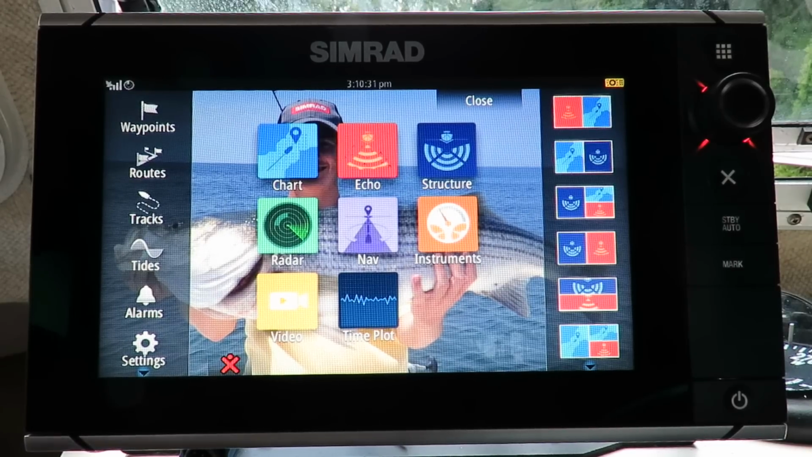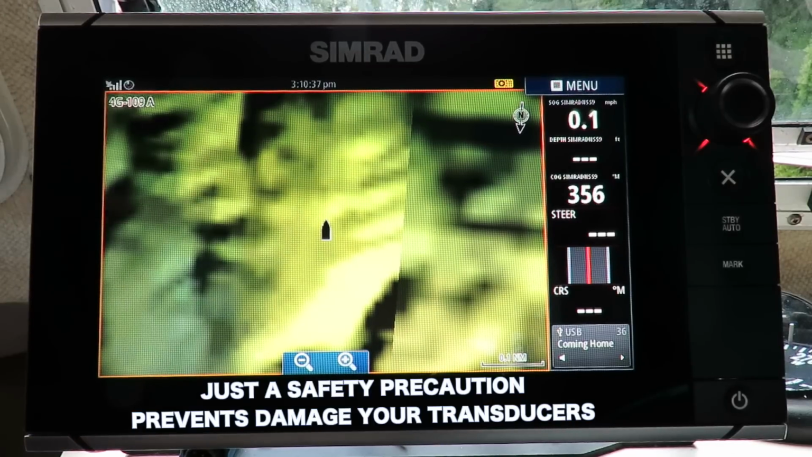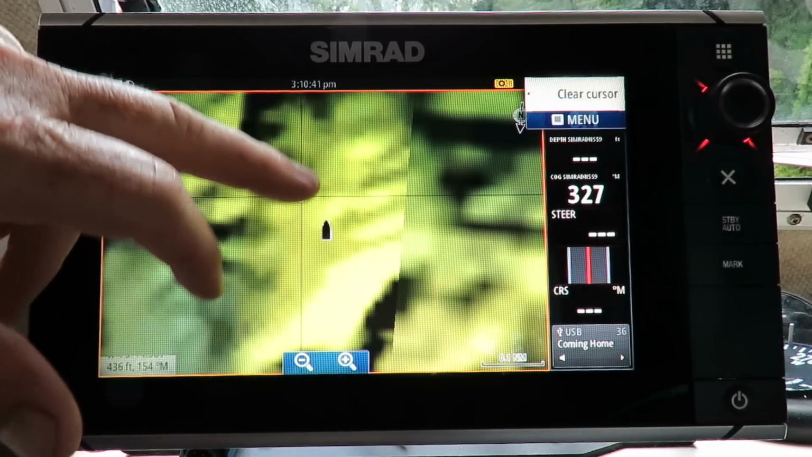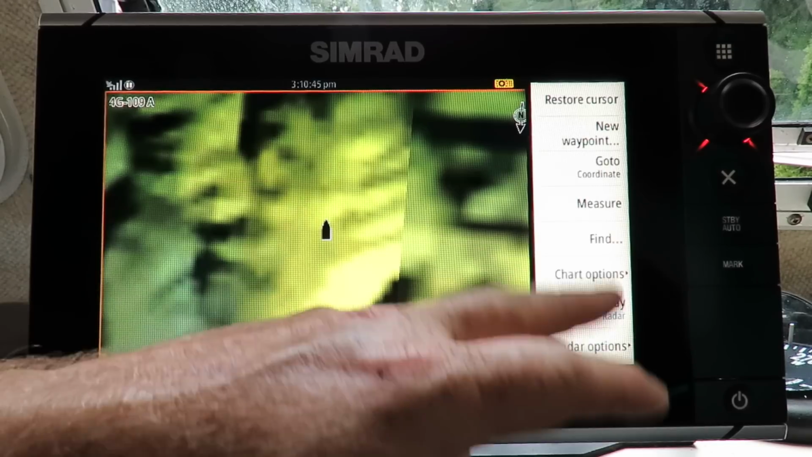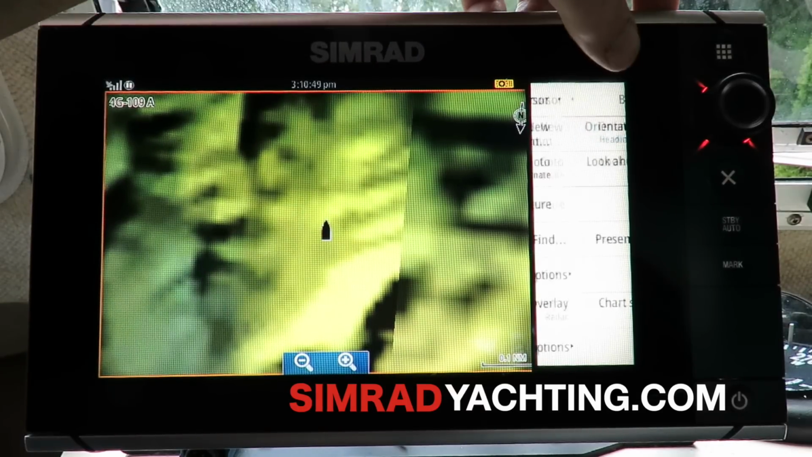There are ceramic elements in the transducers that heat up, and what keeps them cool is the water. So when you have the boat on dry dock and you want to play with the machine, add waypoints and do stuff like that, just take a second and unplug your transducer so they're not drawing power and heating up. All right, that was some information I got from friends over at Simrad Tech. And just thought I'd relay that.